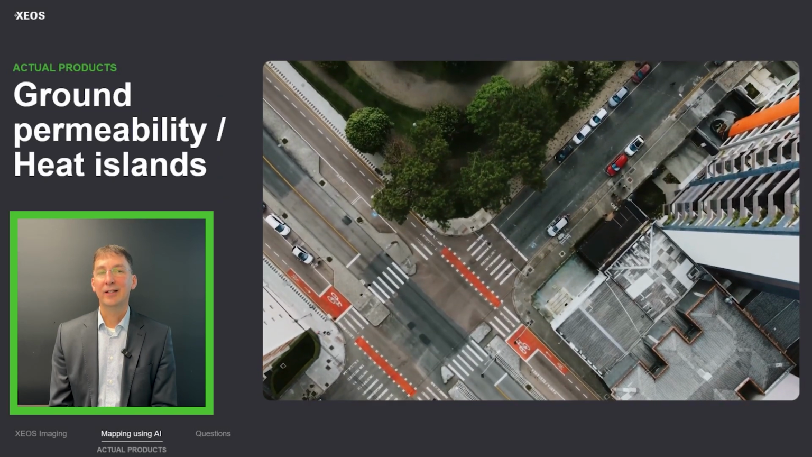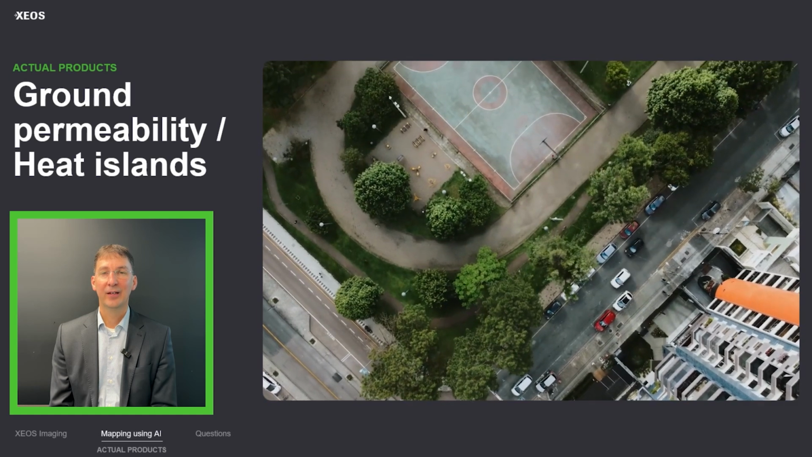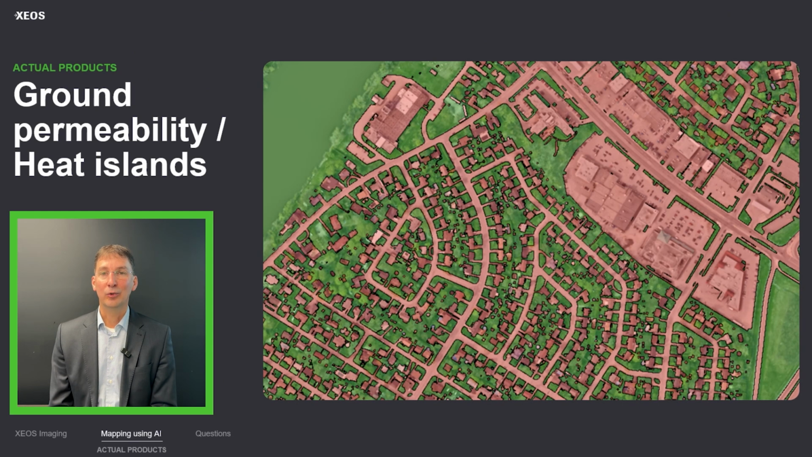Ground permeability and heat islands can be easily extracted from both photo and LiDAR. For example, we have here a shapefile extracted from the photo that shows the ground permeability. In red, we have the impervious grounds, and in green, it is permeable ground. We can look at it with the orthophoto, and we understand easily both categories.